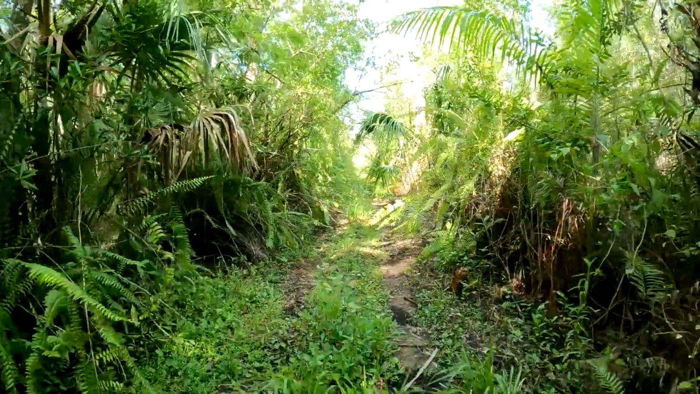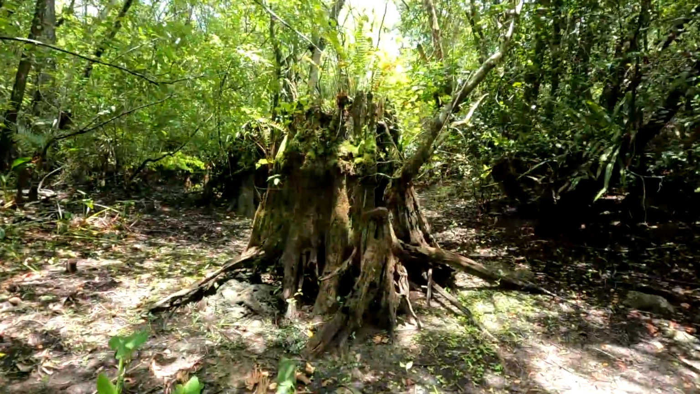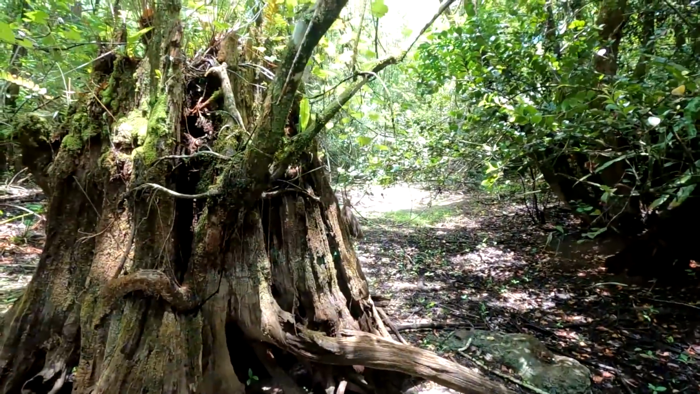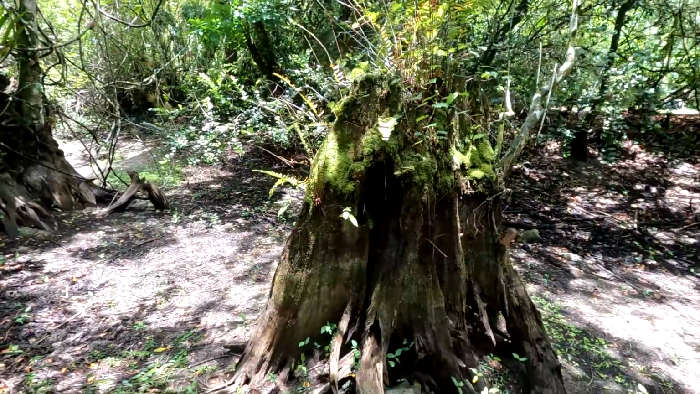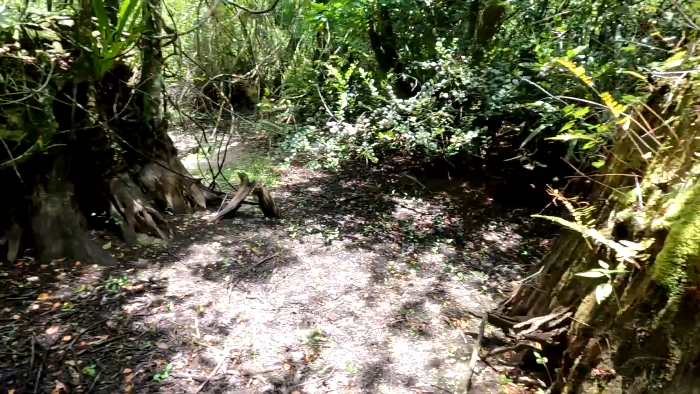And then I went and checked on one of my favorite water holes down here. This is one of the stumps from when they were logging the cypress trees in here back in the 1940s and 50s. That's a massive stump right there. Looks like another one right here.